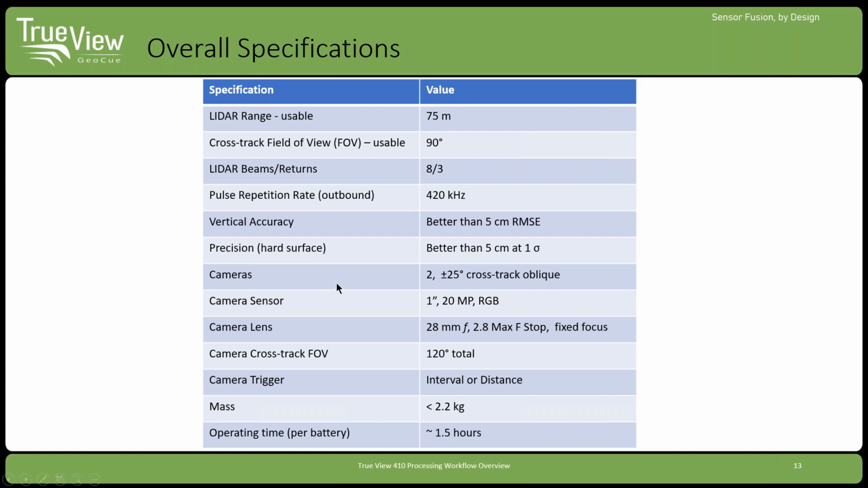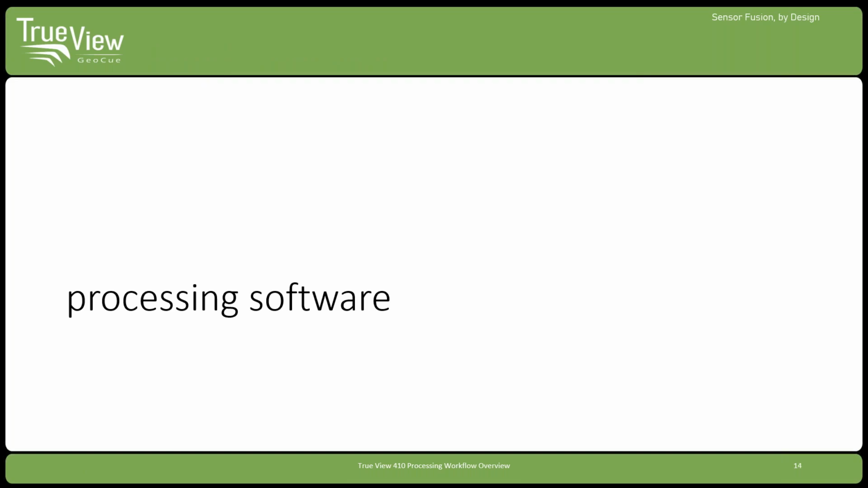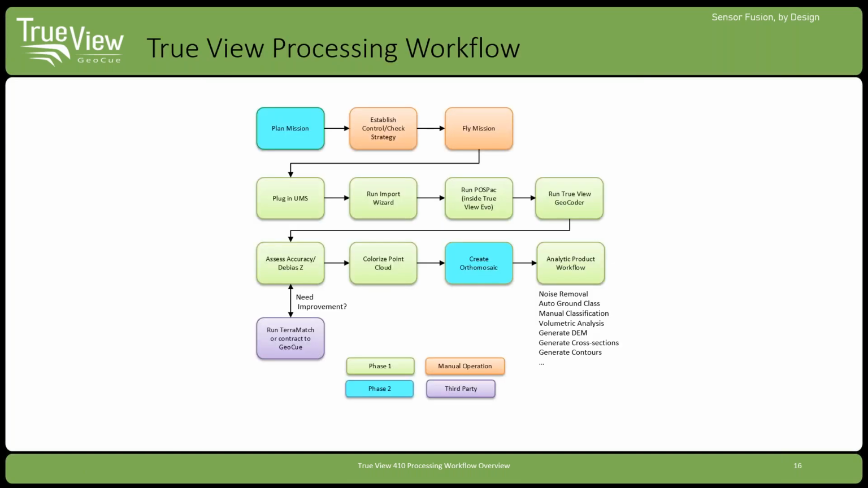Anyway, hard surface. We have cameras. Like I said, we have 2 RGB cameras, and those camera sensors are 20 megapixels. So when you create an ortho, you've got a really, really good ortho, because it's about half-inch data when you're flying this at the recommended altitude. And the LiDAR system has its own battery, so it runs for about 1.5 hours, so you don't have to worry about it dragging power off the UAV.